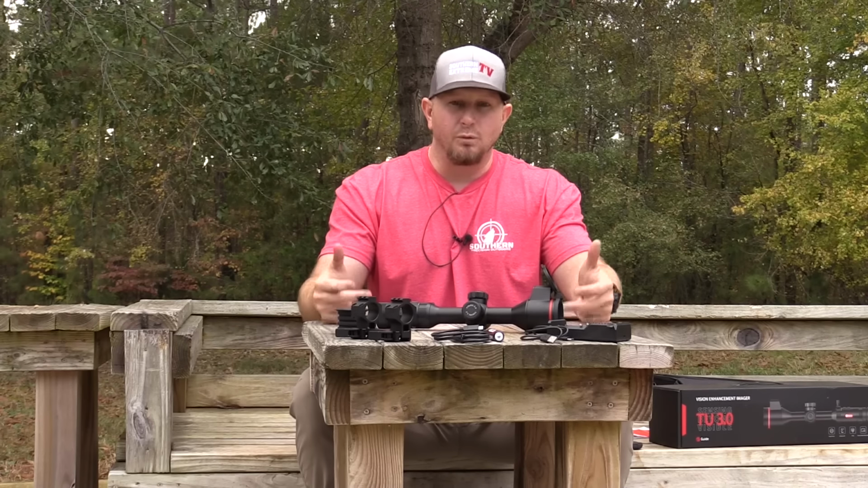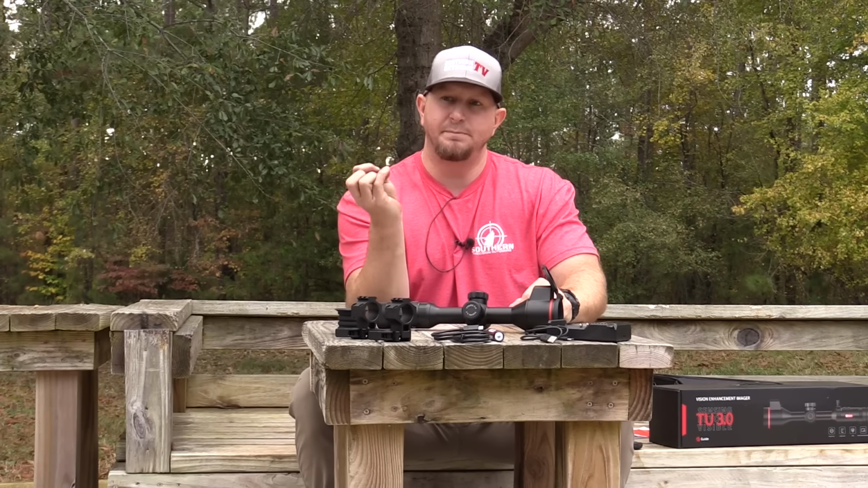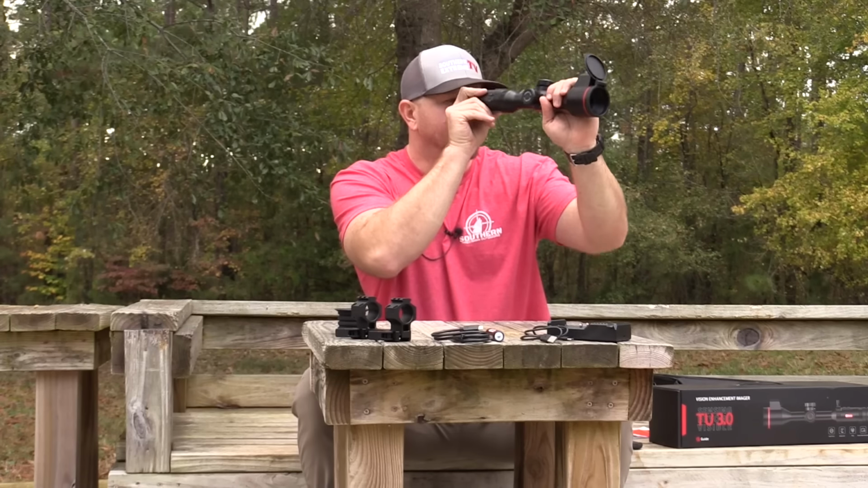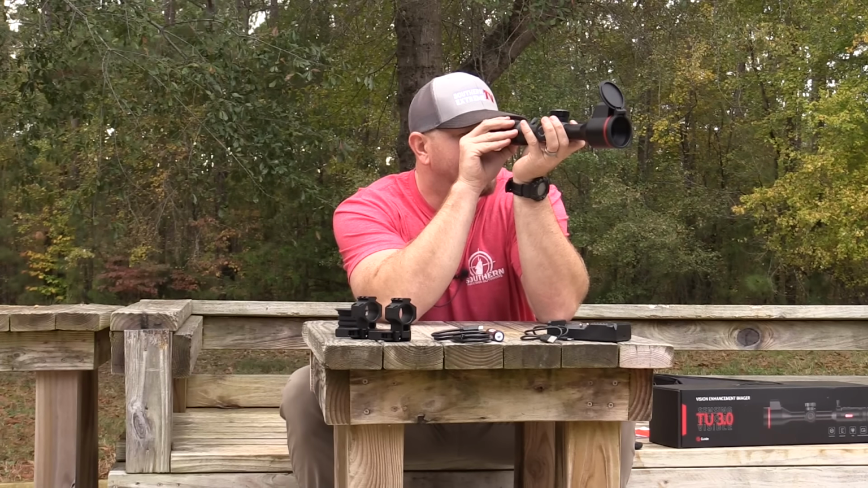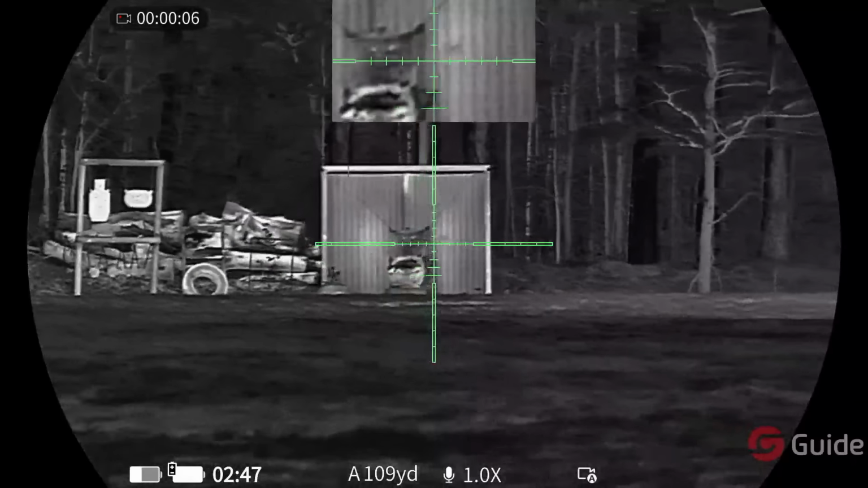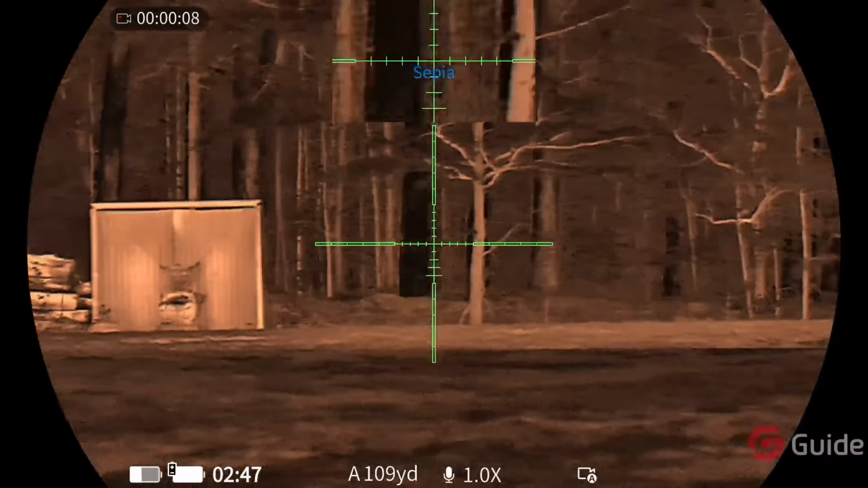But to me, I really like the clarity and the crispness, if you will, of the reticle that they have in this really cheap, budget-friendly 640 thermal. So good for them on being able to kind of check all of those boxes.